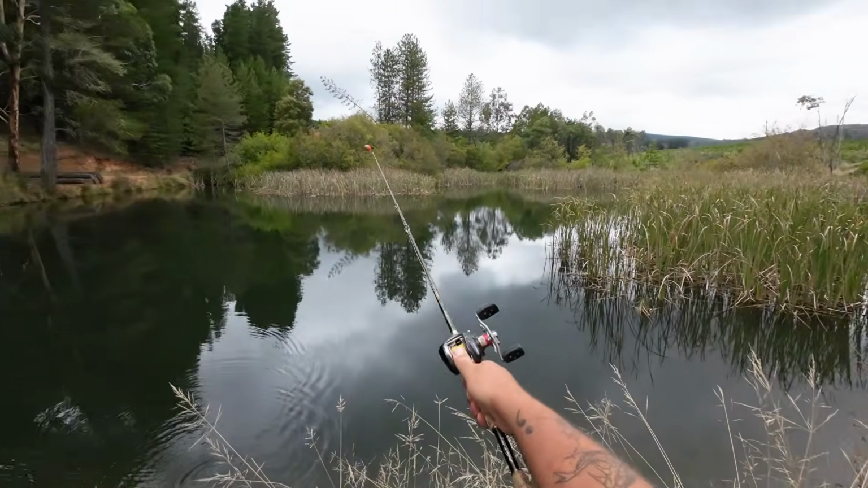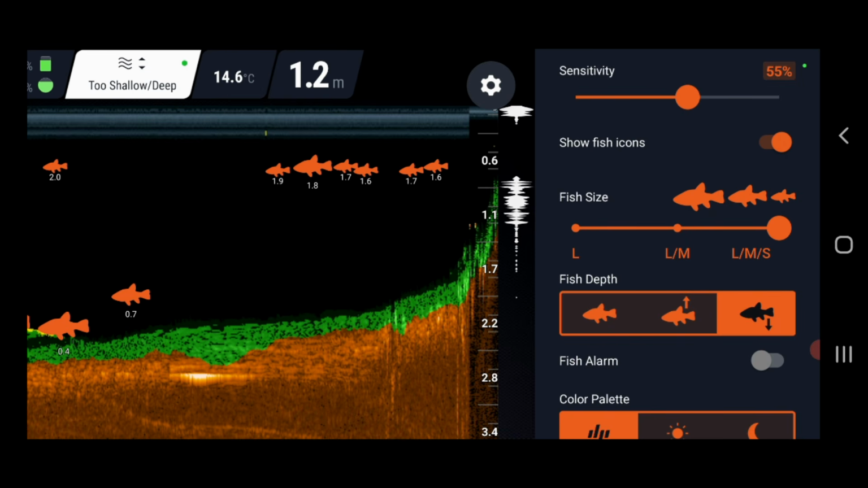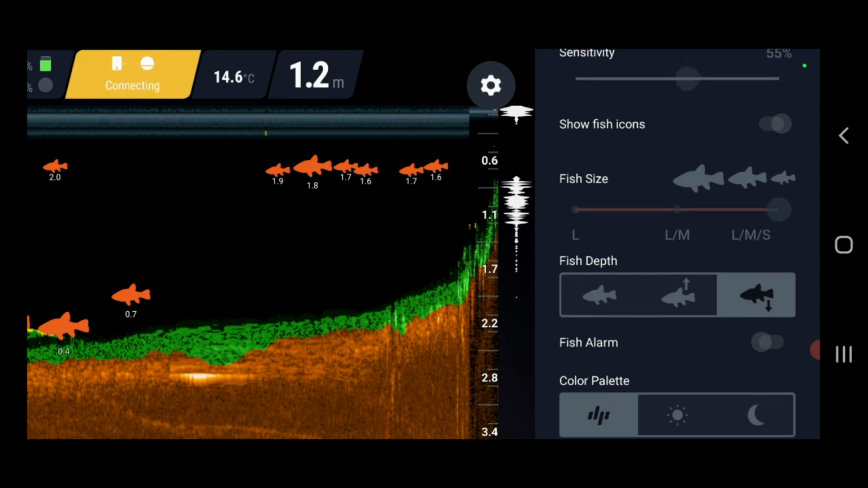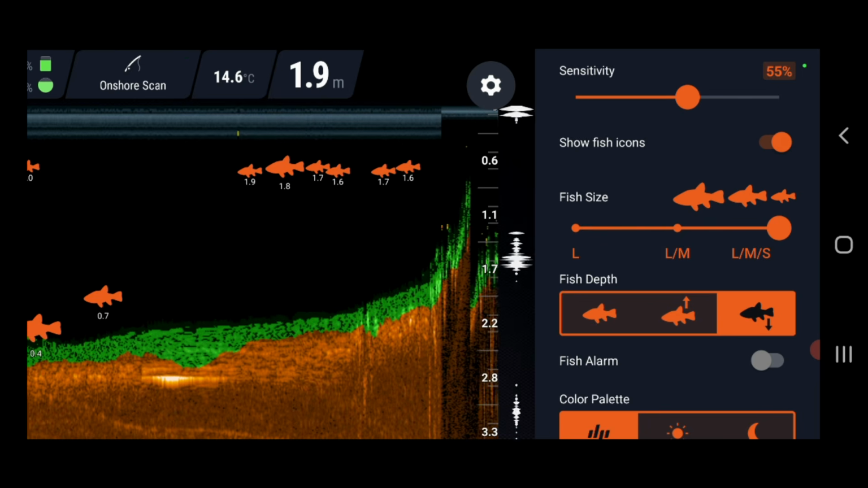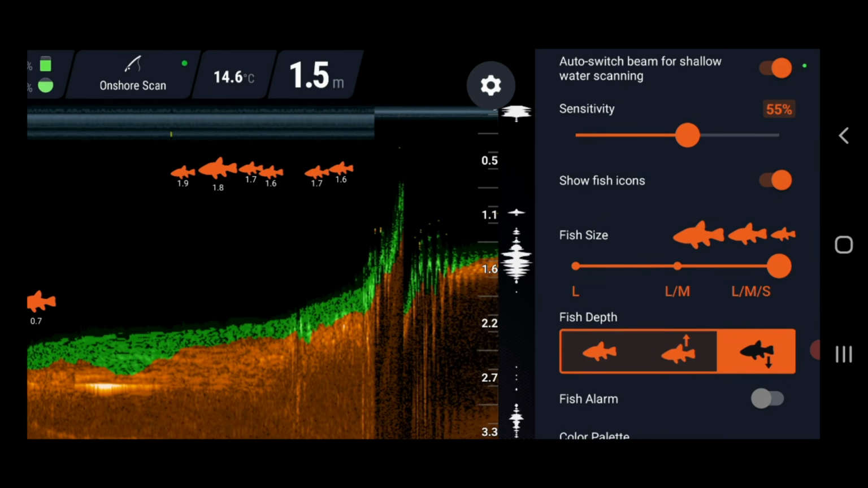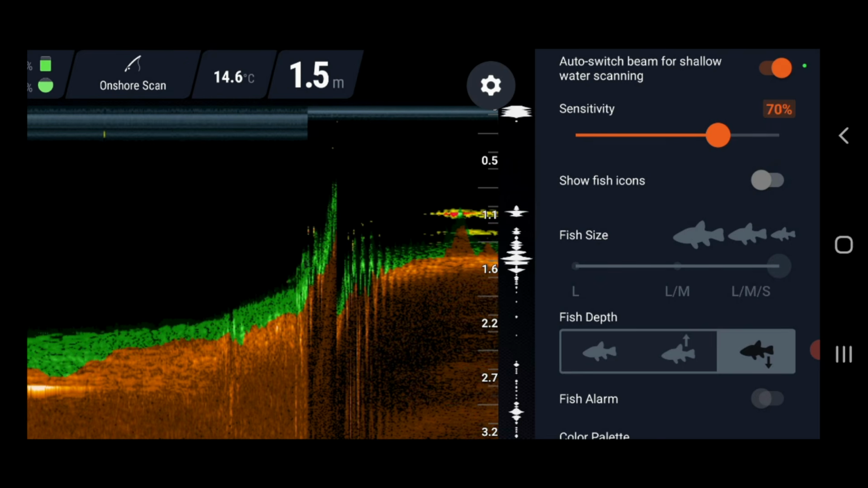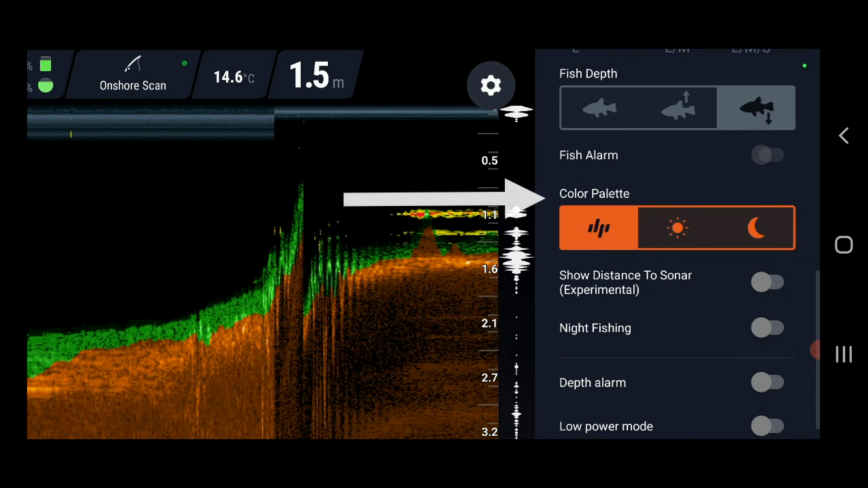So let's cast it back out there a bit. And as for the size, yeah, it does show you the different sizes, but that's provided it's a fish and not a snag that it's actually showing you. Here it comes. Right. Now let's move down. I'm going to turn them fish icons off. So I've got my sensitivity down, but I might go up a little bit with that, but I've got my fish icons off.